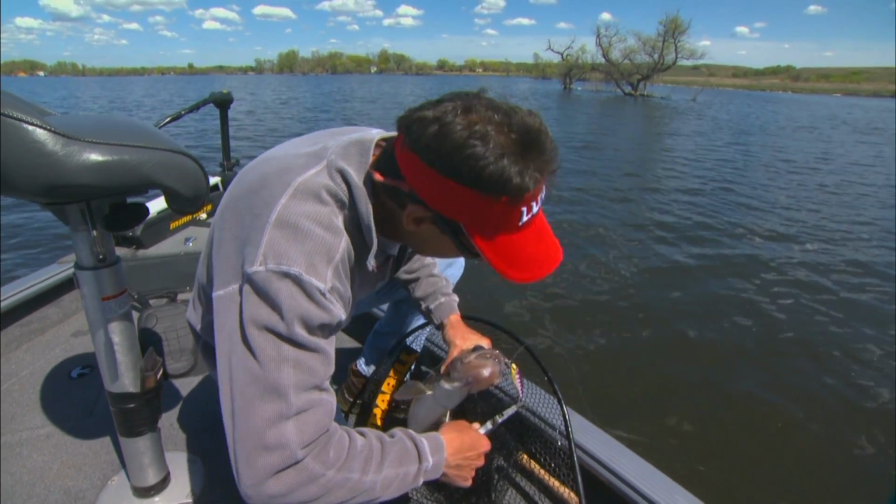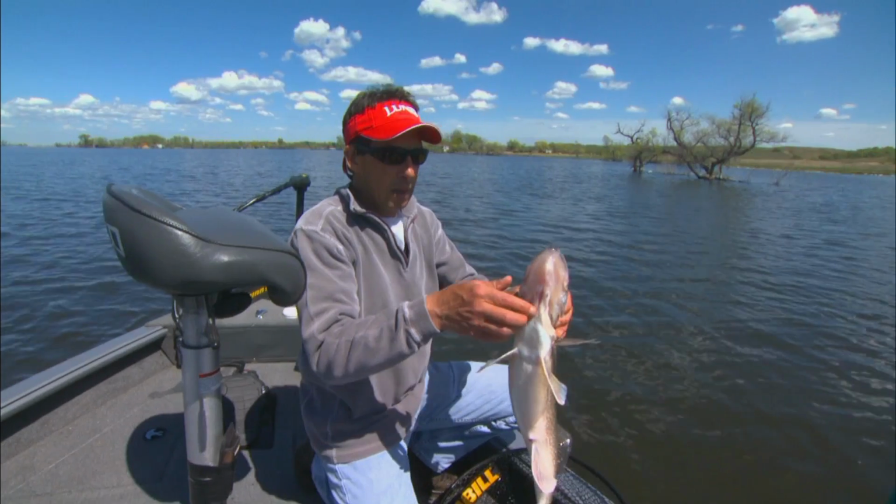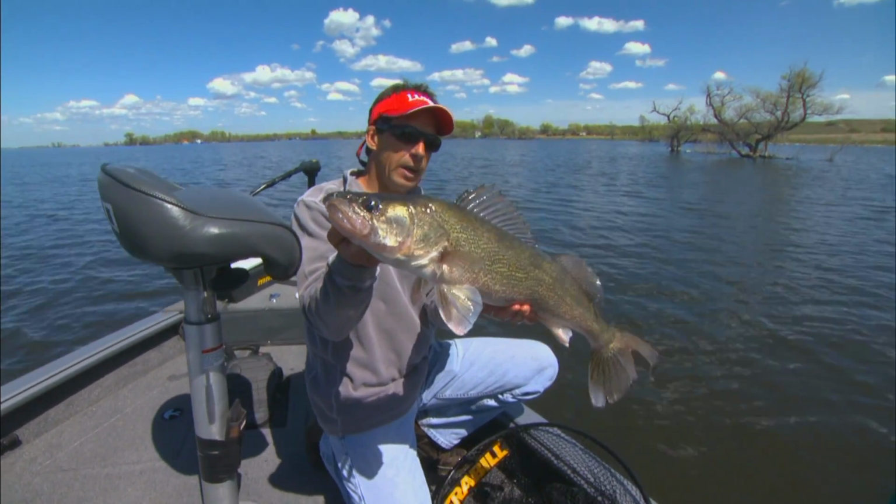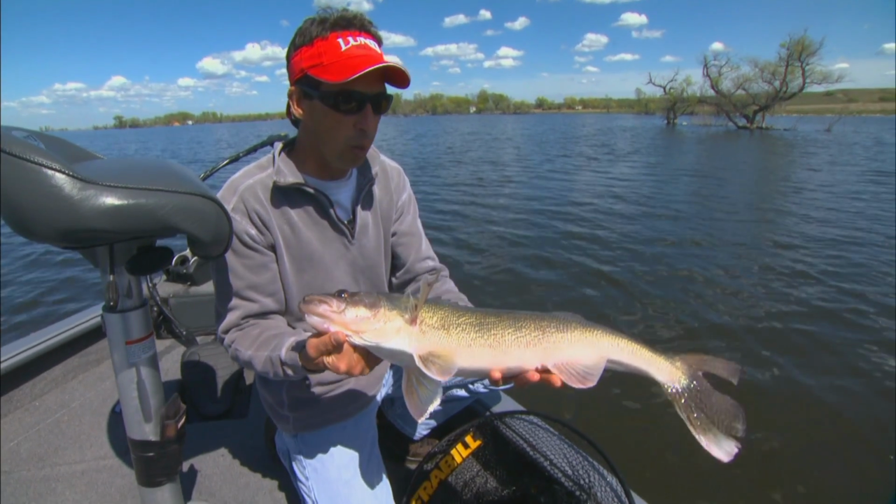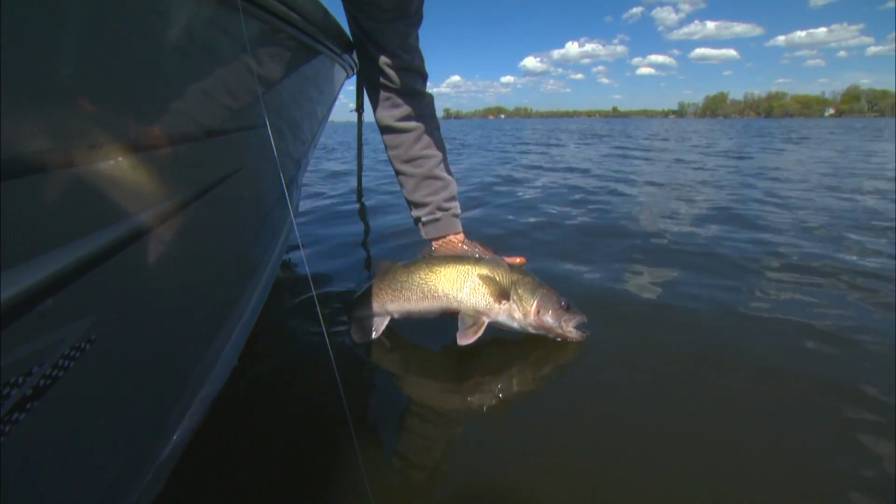You know, Al and I right now are fishing a lake we've never been on. It's early in the season, and we're gonna look at strategies on how to find early season walleyes on new waters. Look at that guy there, beautiful fish. We'll get her back in the water.